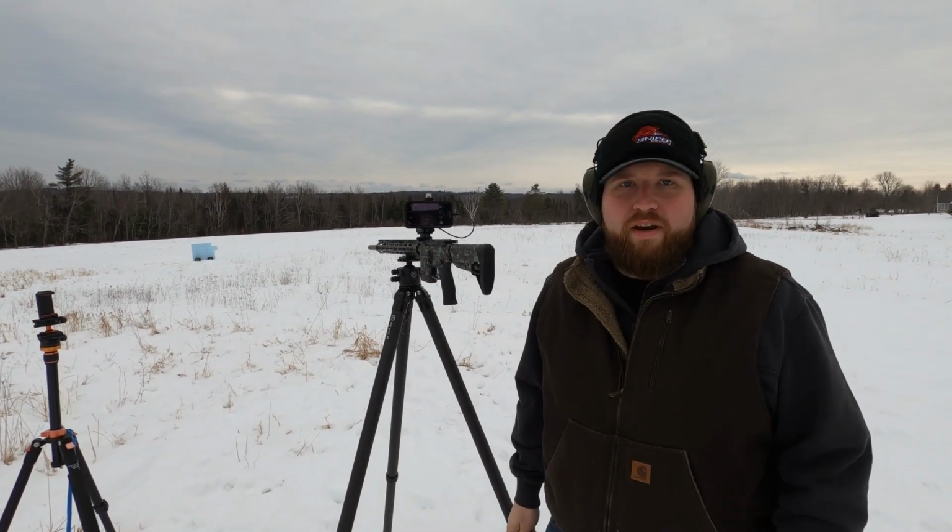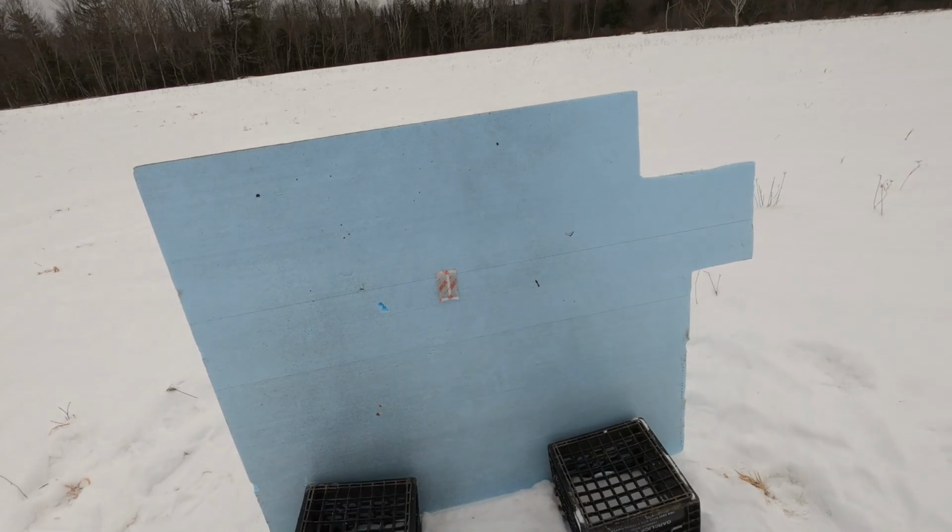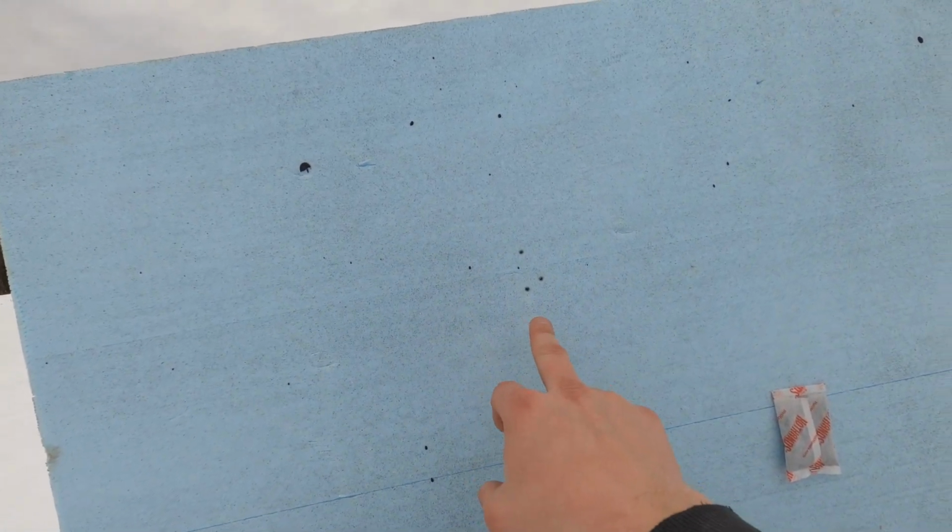Right, that's 3 shots downrange. Let's go check it out. Alrighty guys, well, we have 3 impacts in a relatively decent group, all things considered, right here. You can see where my hot hands is. This is a pretty large piece of blue board, which I wanted because I had no clue how close this would be. Anyway, we're about a foot off in both directions, both windage and elevation.